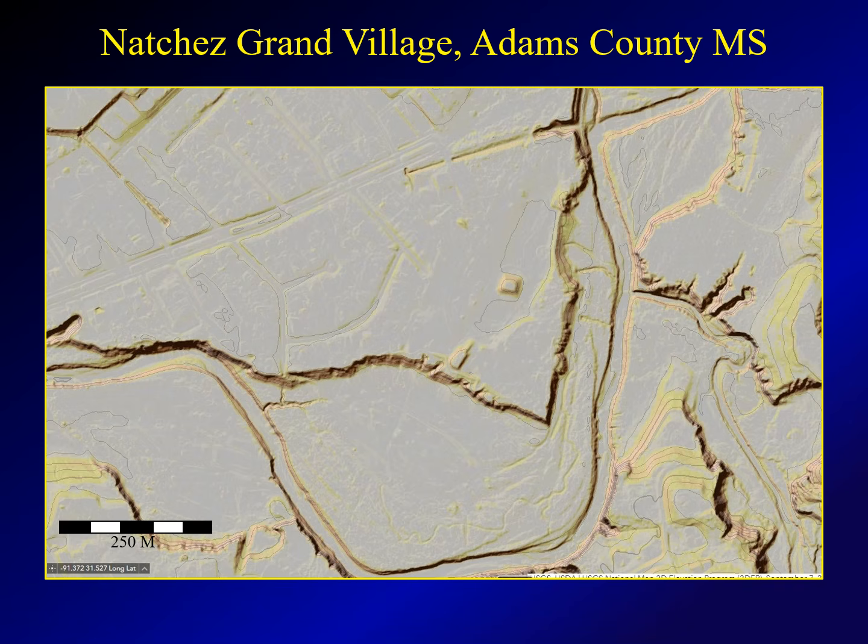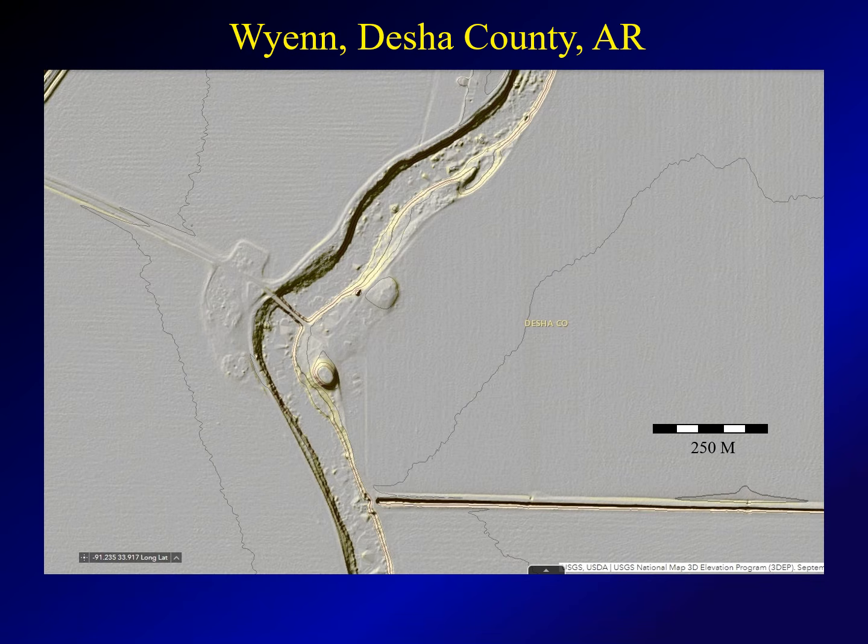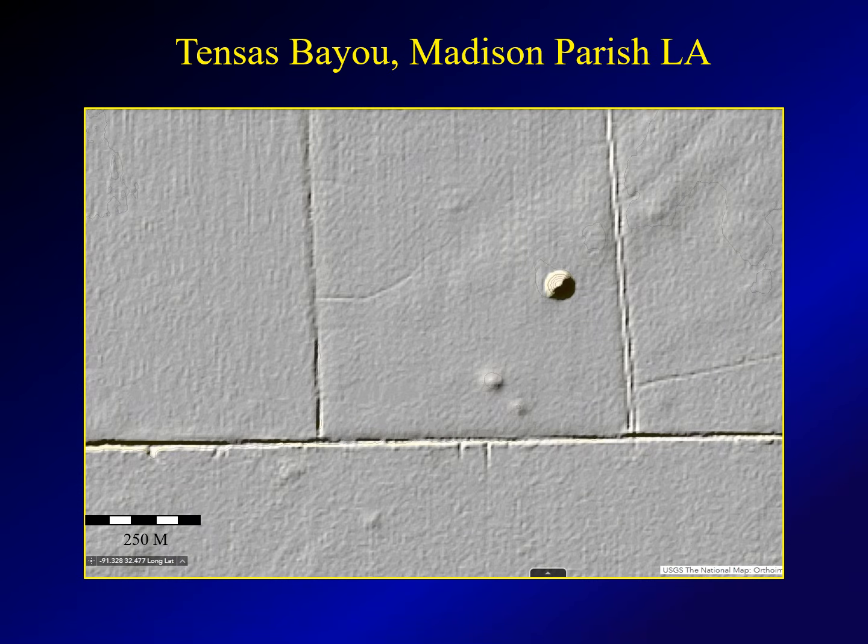Similarly, at Natchez Grand Village, Adams County, Mississippi, there were originally several more mounds. Today we still have 3, and they all line up on this 34-degree alignment. Wynne Mounds, St. Francis County, Arkansas, similarly 34-degree alignment.